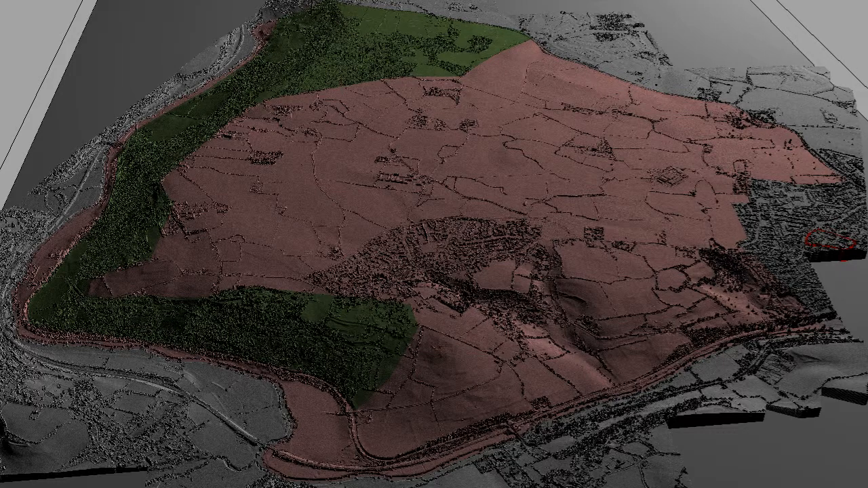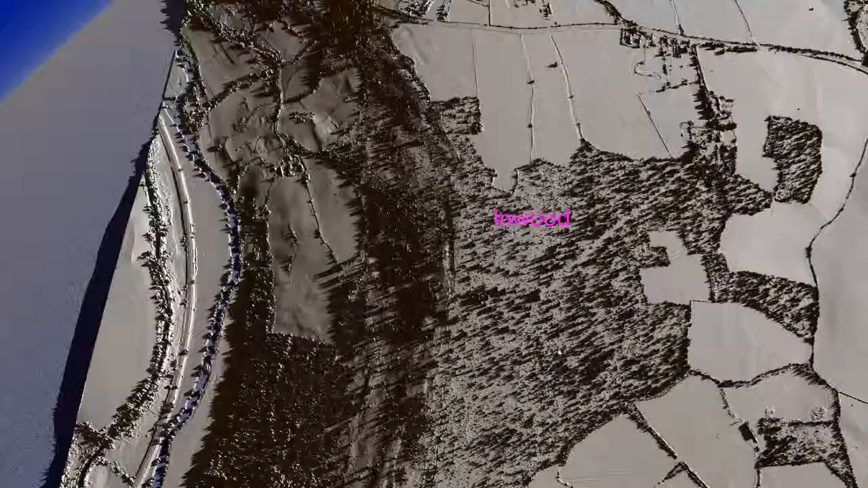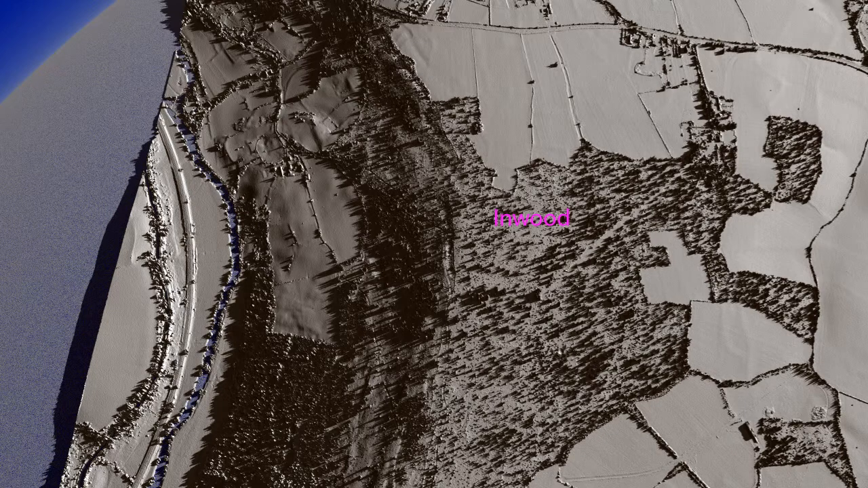Here we can see the study area, which is indicated in pink with the wooded areas in green. In the foreground you can see Winsley, to the right is Bradford on Avon, and up at the top is Inwood. We start in the north of the study area at Inwood, where we are viewing a LIDAR image containing trees, as indicated by the shadows.